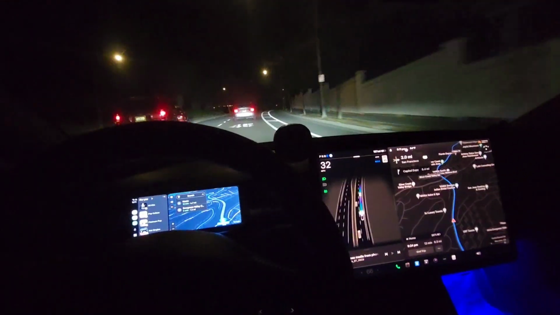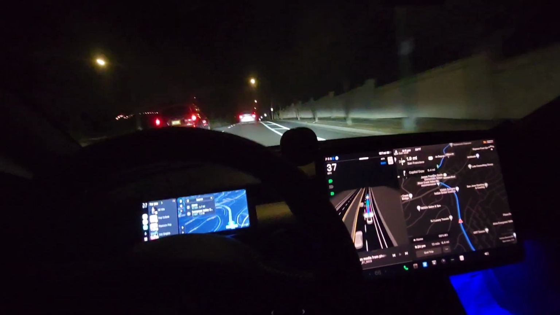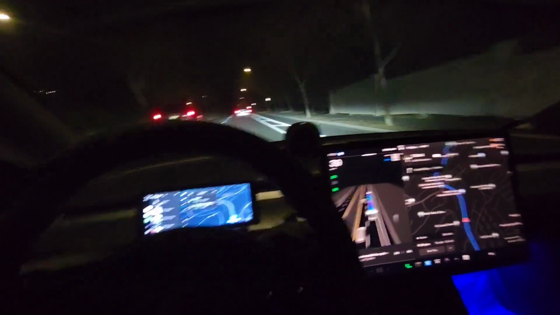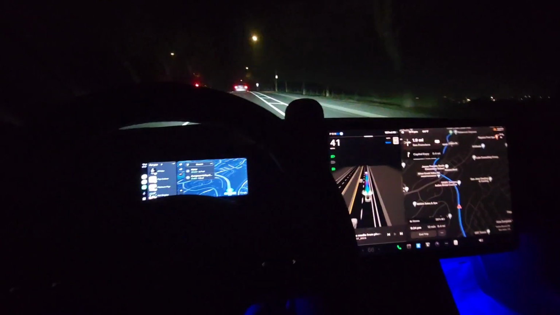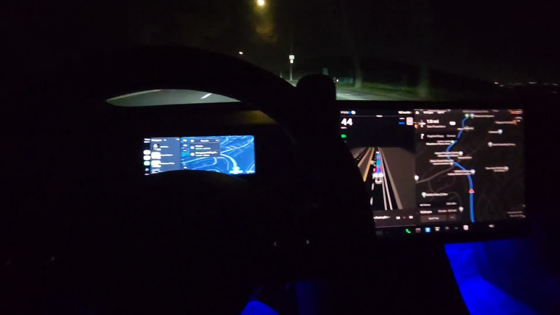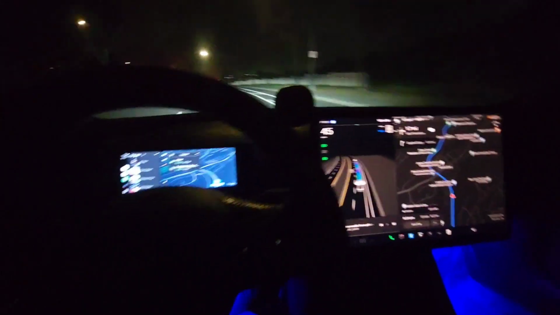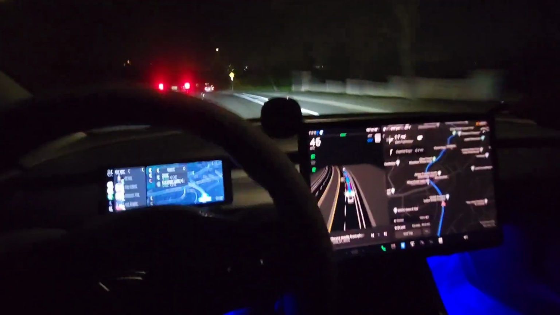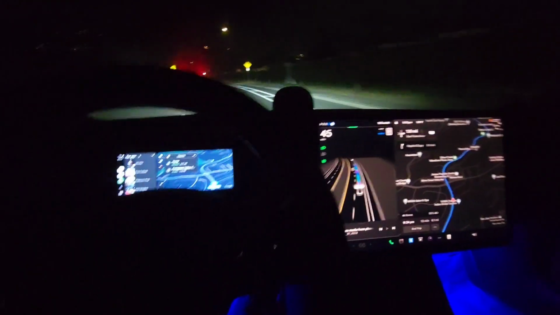Oh, and there's a slight bend up ahead, and it's able to handle that just fine. There's no hesitation, no back and forth in the lane whatsoever. This slight curve right here, it is very steady, dead smack in the middle of the lane.